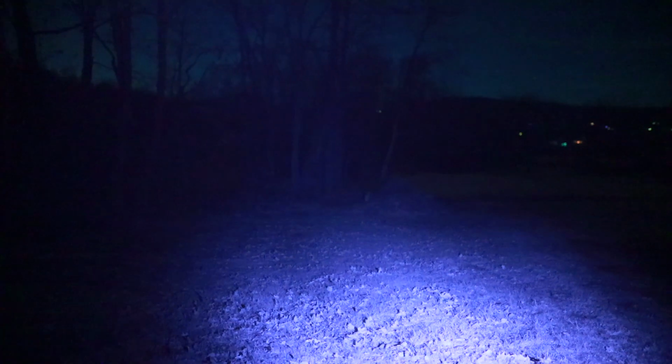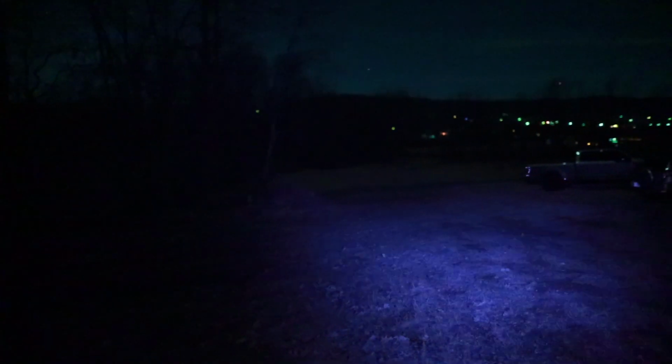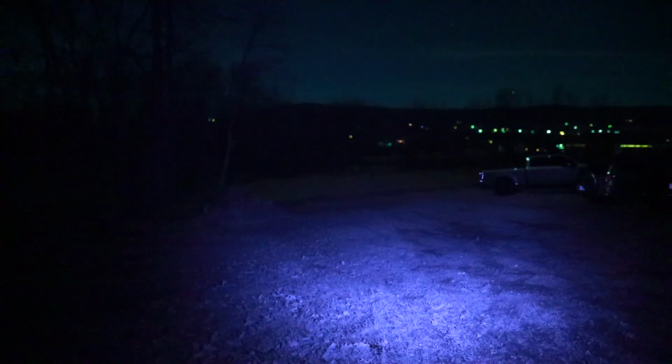So let's go down here to 50, show that to you guys. As you can see, like on the ground in front of us, it's intense. It's actually making my PVS-14s auto-gate a little bit. They're kind of flickering. Looking out to 100, I mean, you can see, but it's just not that great.